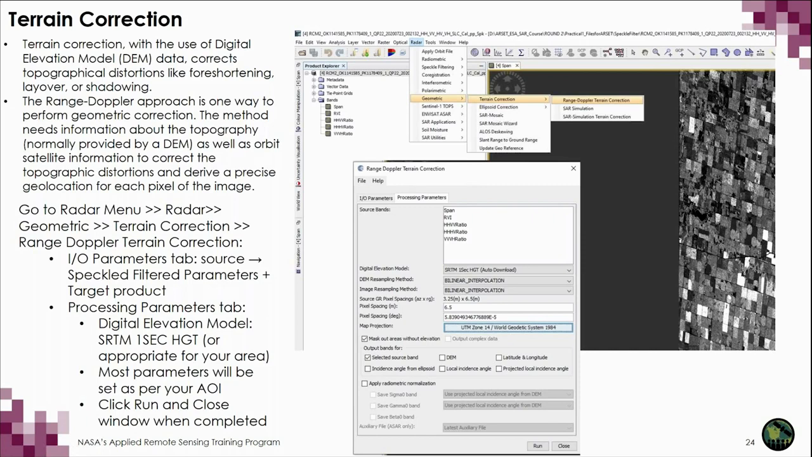Under the Processing Parameters tab, you will need to make sure that the choices of these options, digital elevation model and map projection, are related to your area of interest. In this scenario, we use the SRTM 1-second HGT DEM, which is available over this part of Canada, and we use a map projection of UTM Zone 14 with WGS 1984, which is related to the area. Once you have chosen the parameters as appropriate to your AOI, you click Run and Close, and the process will be complete.